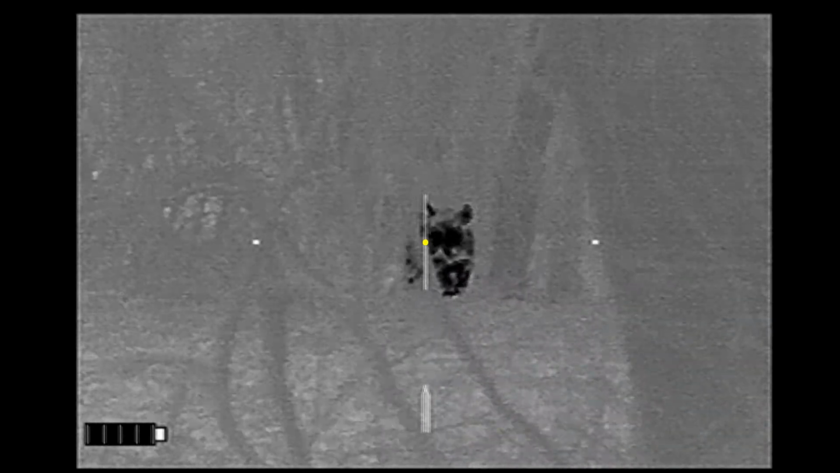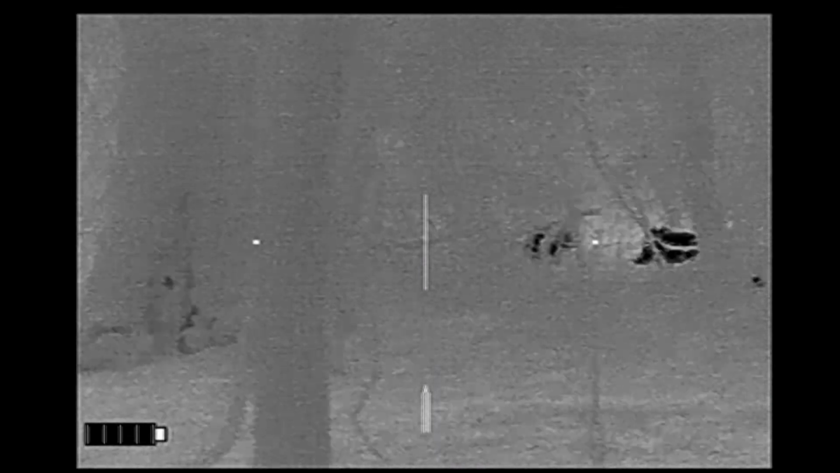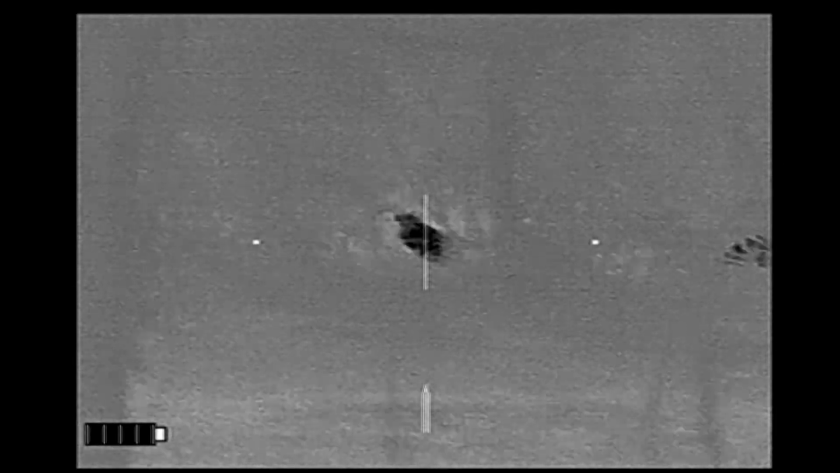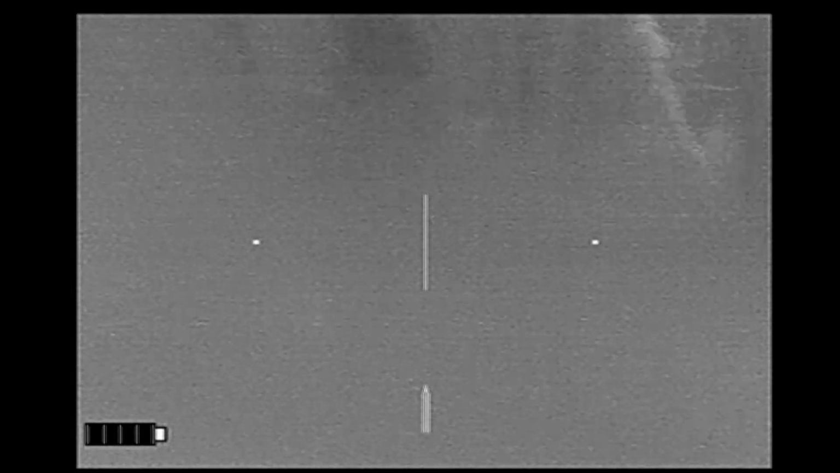There he is. We get lined up. Here we go. In the face, and he goes down. And as the other hogs scatter, I can't get lined up with a clean shot on any of them. However, Ben is finding targets out in the open.